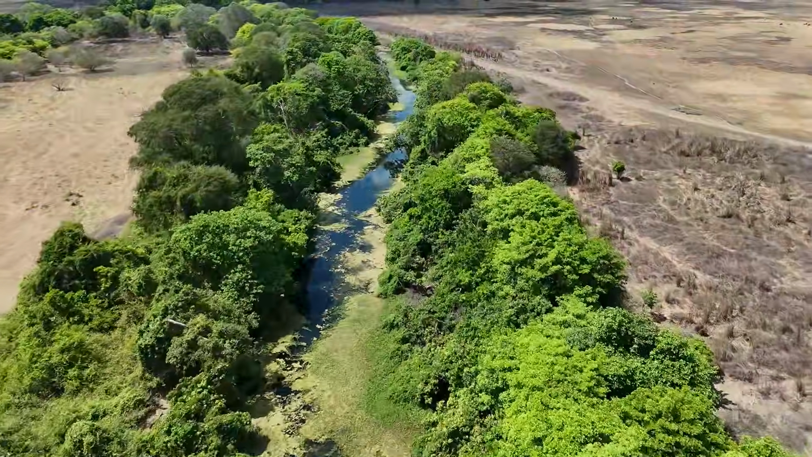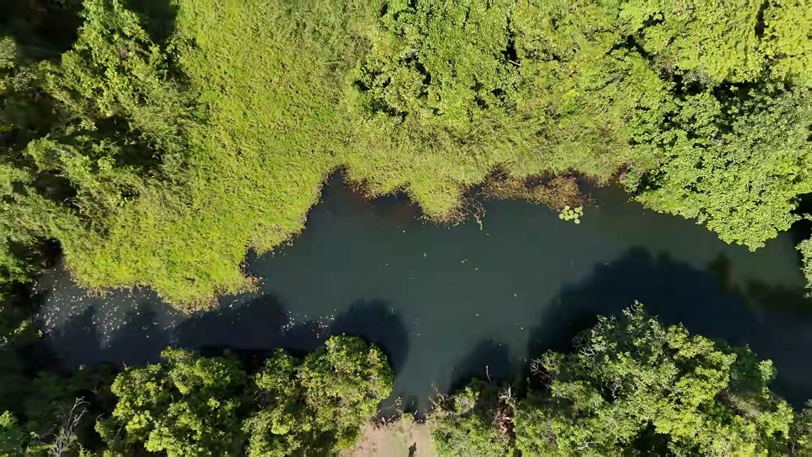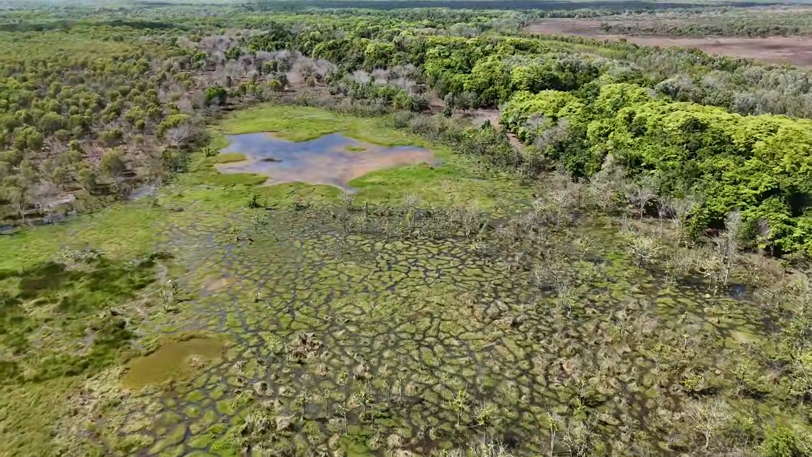We're right up the end of this big watercourse at the moment where it flows out into the floodplains. The boys are flicking a few lures in there, but they think it's full of crocodiles, so they're not going too close to that bank. But out behind me on here, there's a massive big billabong. I've just had the drone out over there for a look.